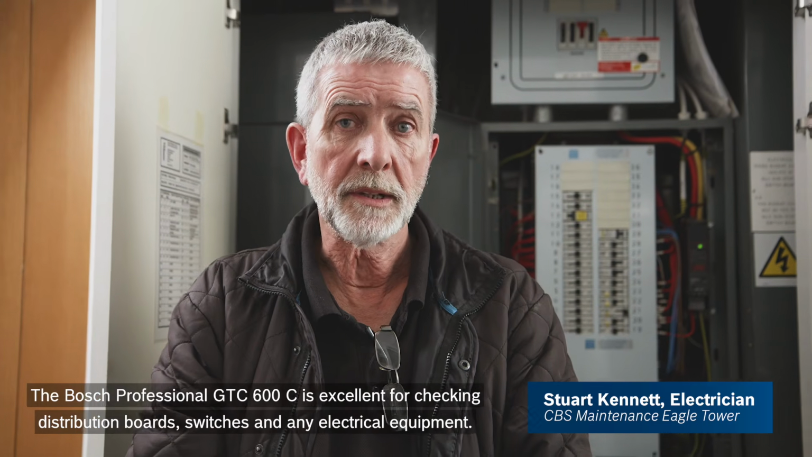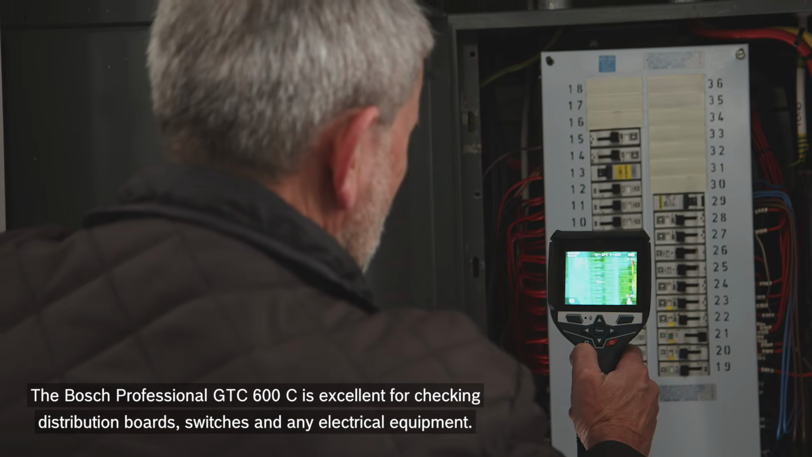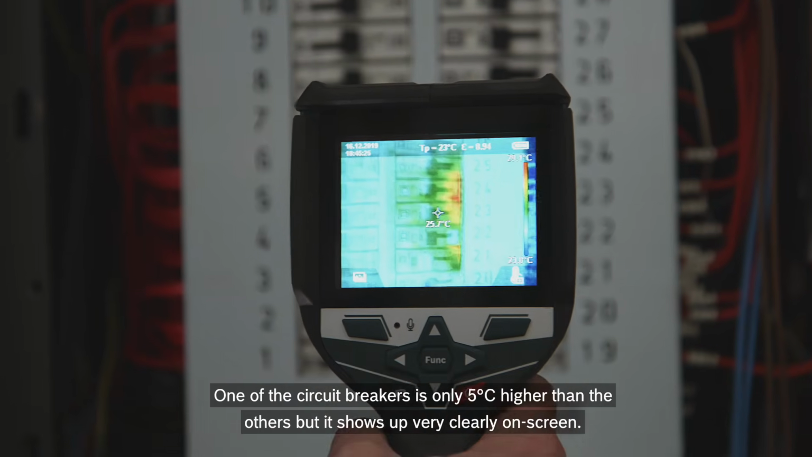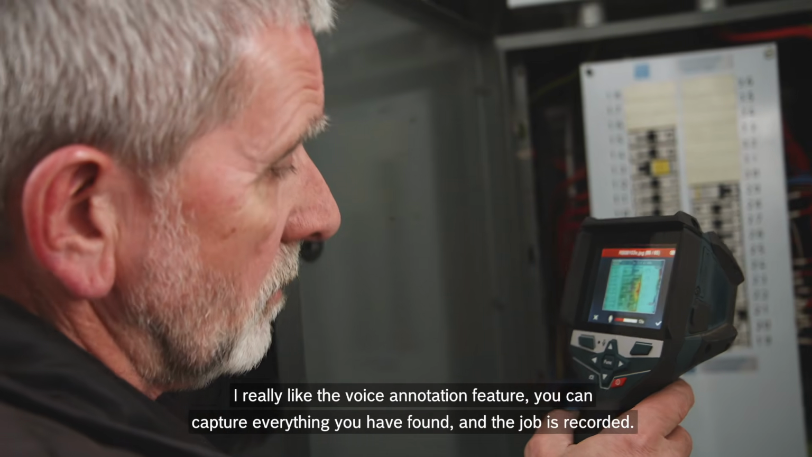Bosch Professional GTC 600C is excellent for checking distribution boards, switches, any electrical equipment. One of the circuit breakers is only 5 degrees higher than the others, but it shows up very clearly on screen. I really like the voice annotation feature. You can capture everything you've found and the job is recorded.